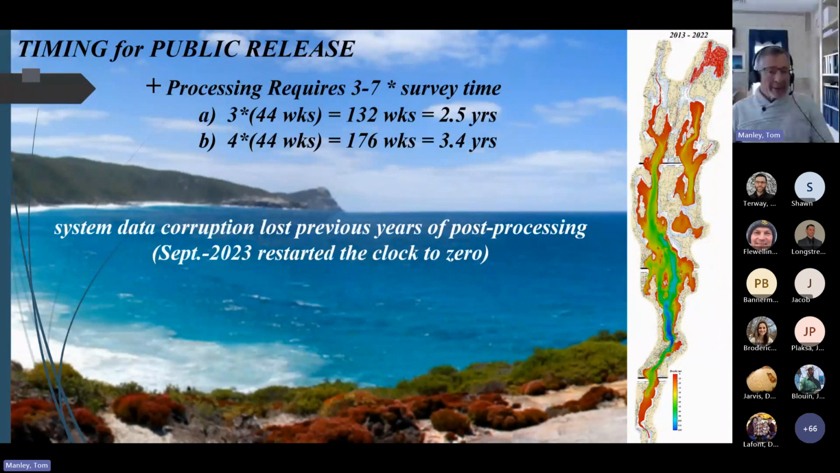It was not until a new computer became available in September of last year that it was restarted. Unfortunately, to a lot of people's regret, especially mine, this reset the processing clock to 0 since every component of the project had to be recreated from original data.